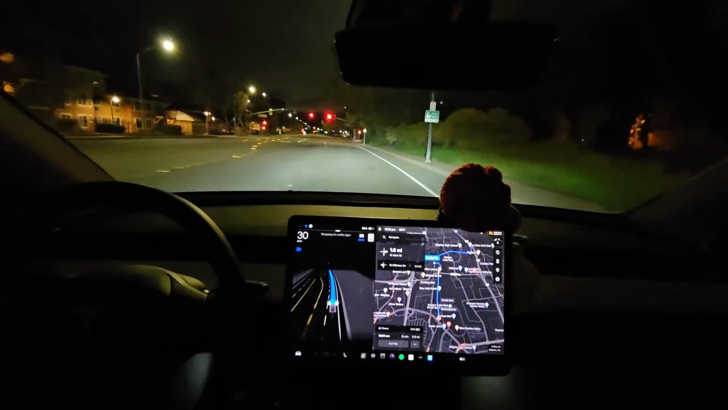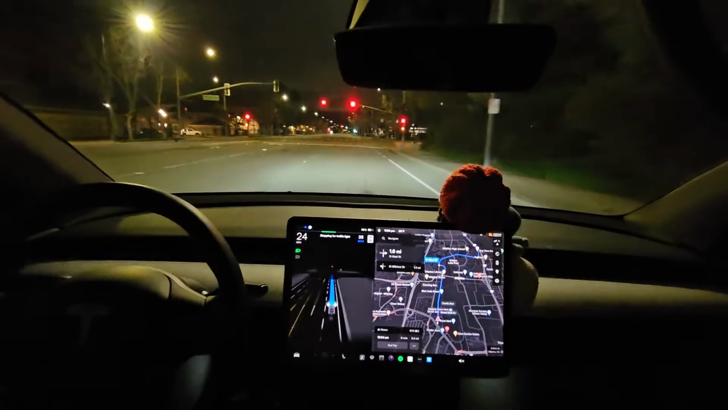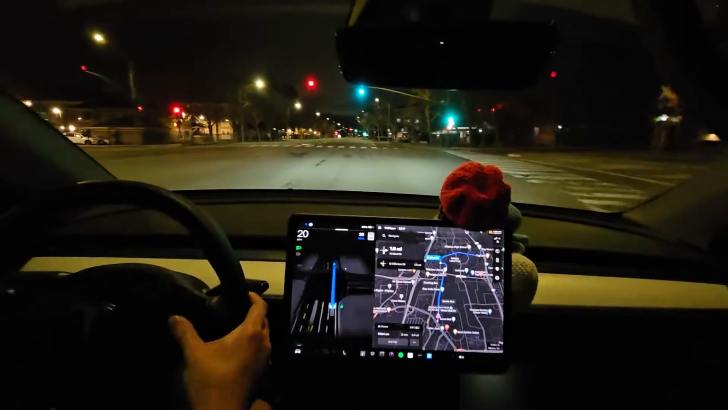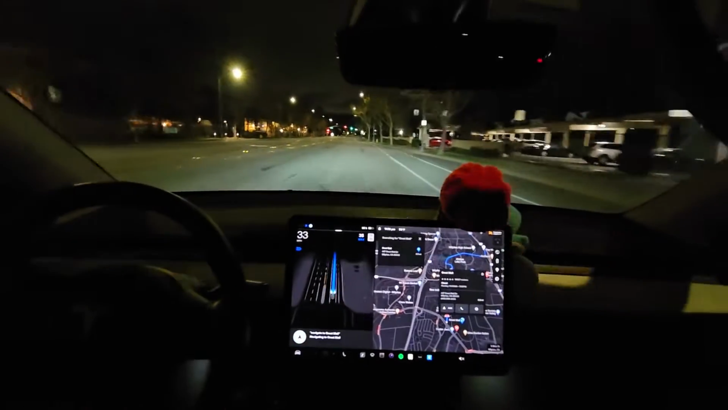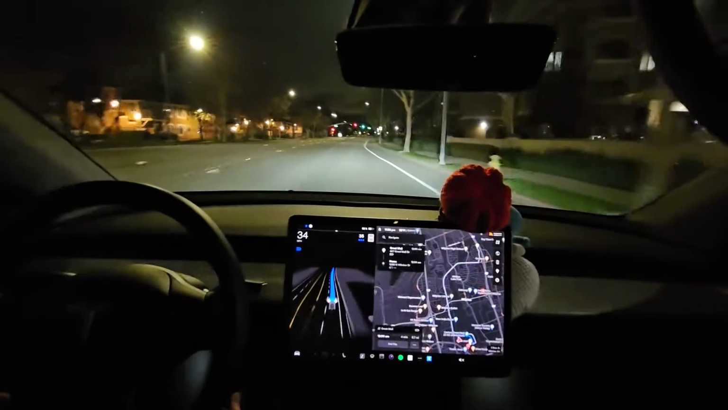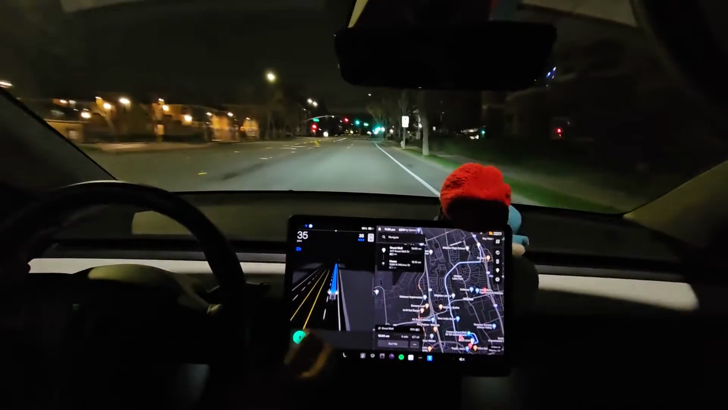Okay, so I'm gonna let it try and do this now. I don't know if there's a street with a U-turn up there. Let me try. Navigate to Great Mall. Actually, it's probably just gonna turn right here. I don't want it to do that. But let's try. In 500 feet, turn right onto Curtis Avenue. Yeah, it's just gonna turn right. So, navigate home.